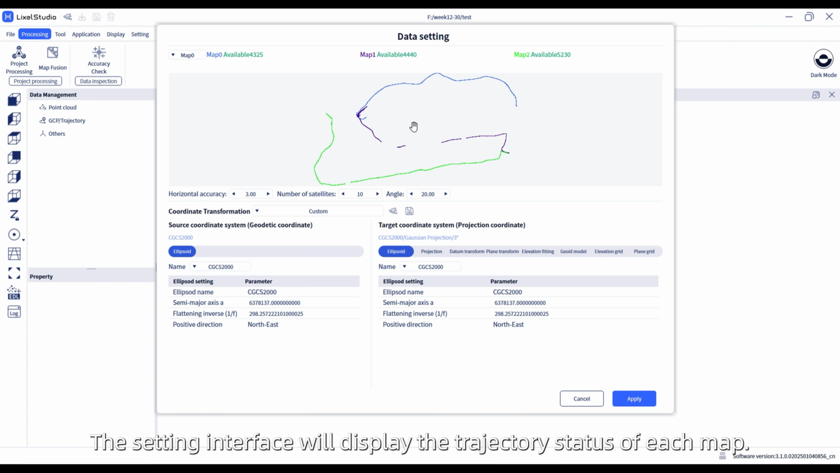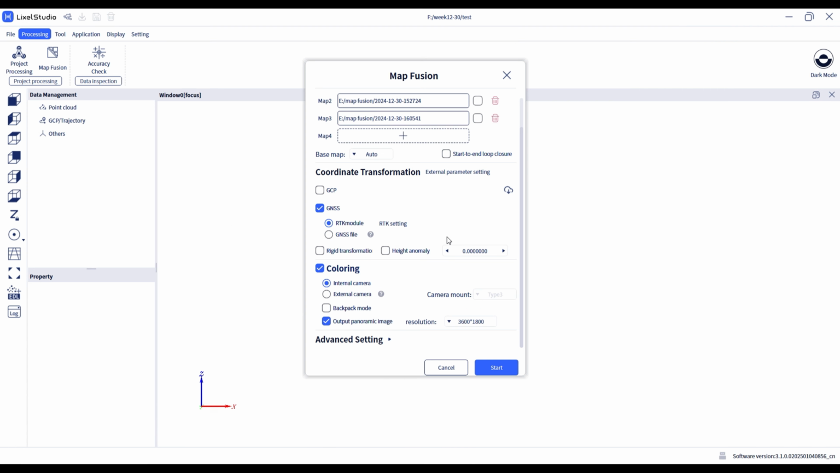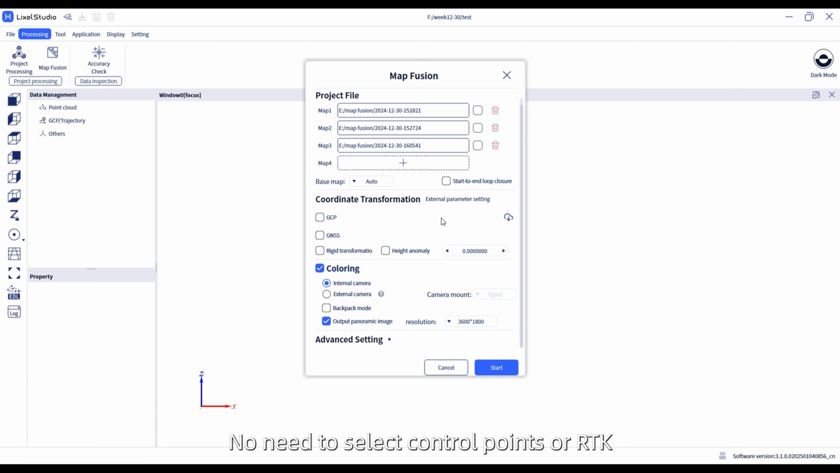The setting interface will display the trajectory status of each map. You can preview the RTK data from each map, set the corresponding parameters, and ensure each segment of map data is valid. No need to select control points or RTK if absolute coordinates aren't required.